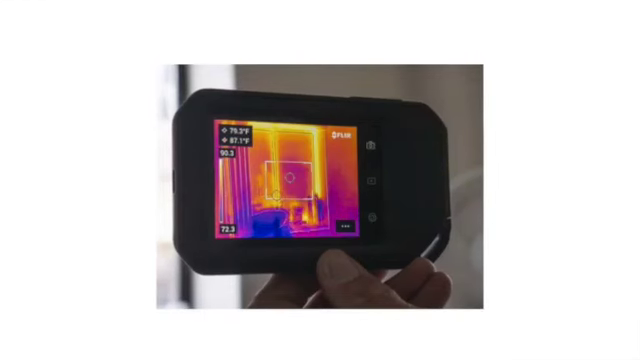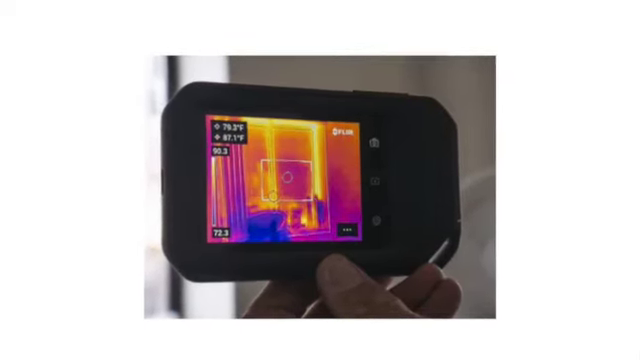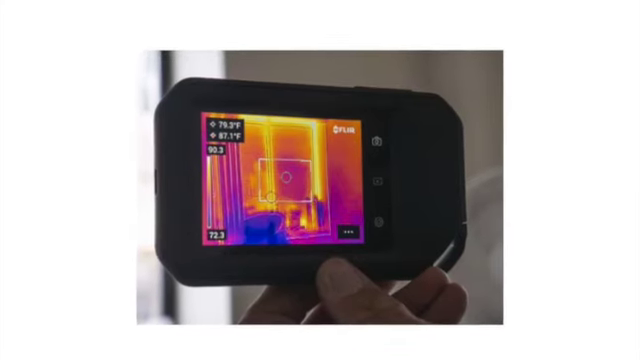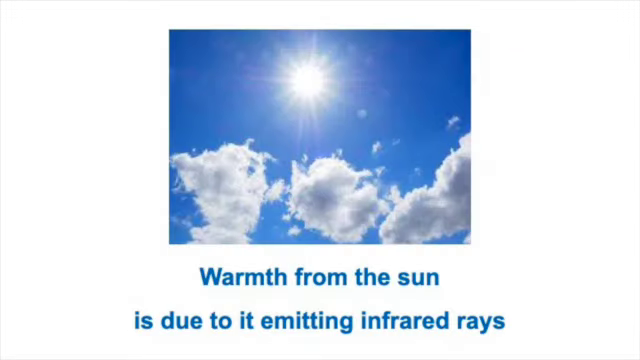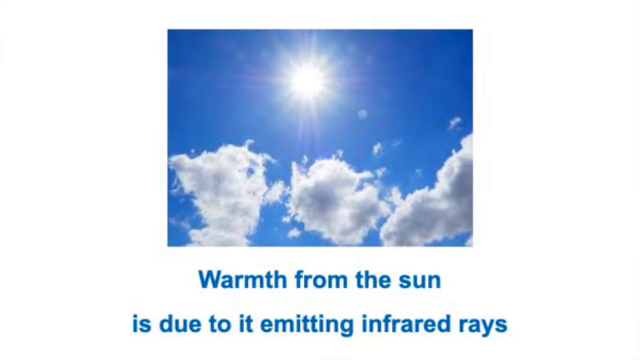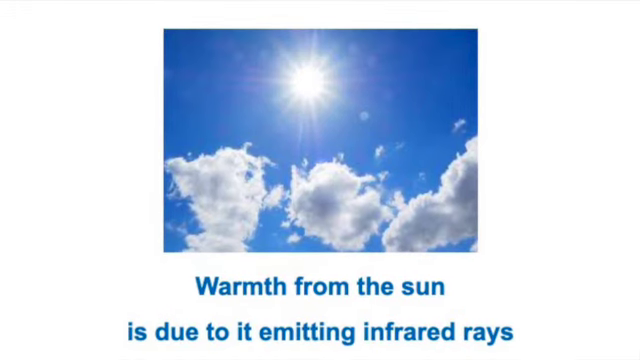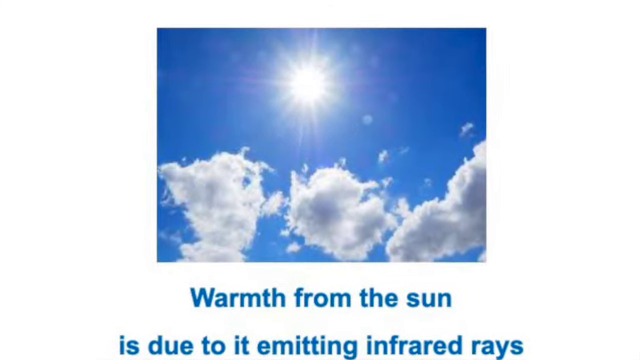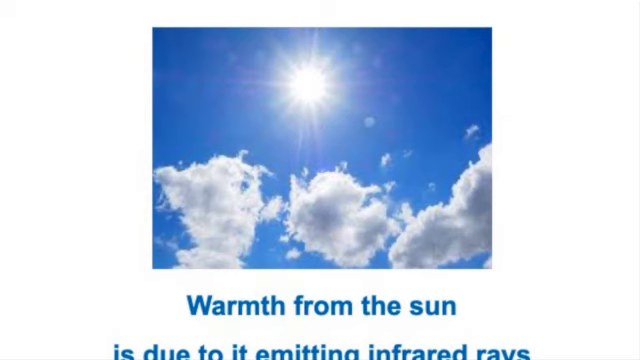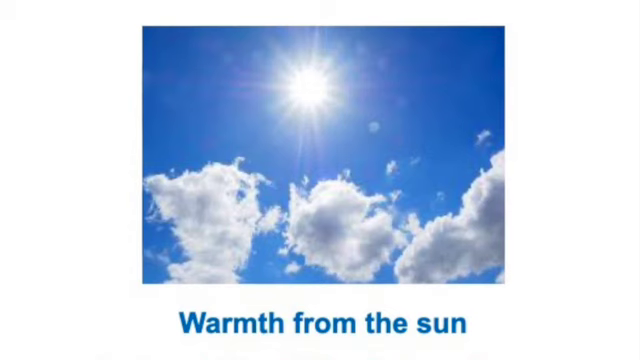The next question is, what are the images on the camera actually telling us? Well, a thermal imaging camera is seeing infrared rays. But what are infrared rays? Actually, the best example to help us grasp that concept is thinking about the warmth we feel from the sun. And this warmth we feel is as a result of the infrared rays that are coming from the sun. All objects emit infrared rays, but the important thing to remember is that the warmer an object is, the more infrared rays it will be emitting.